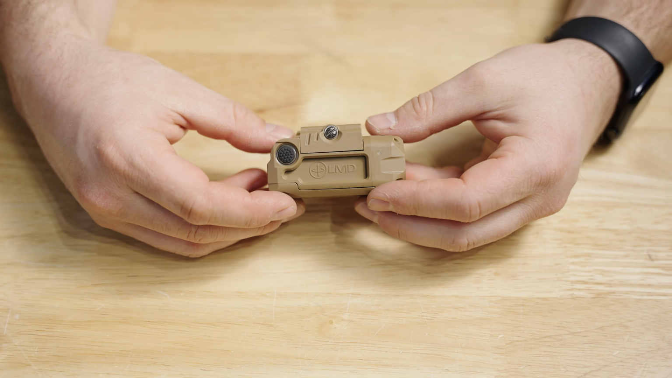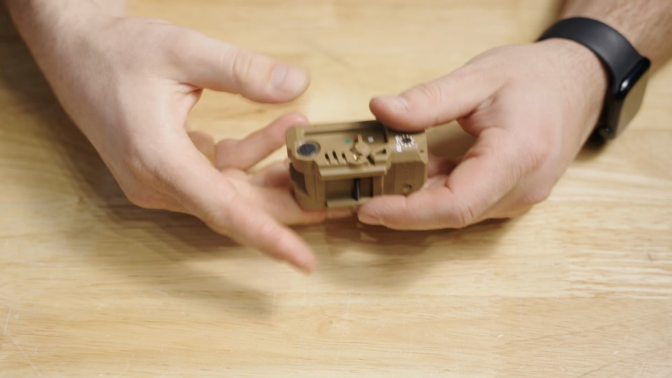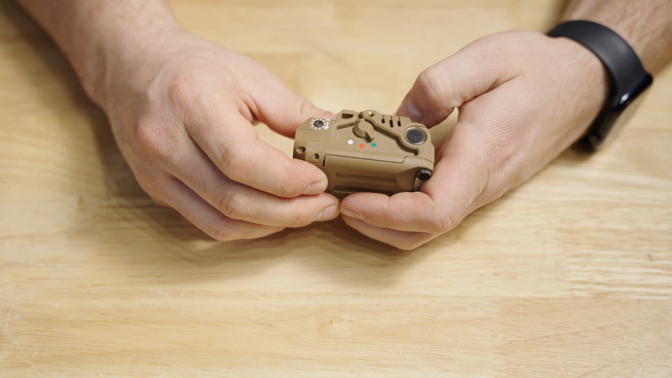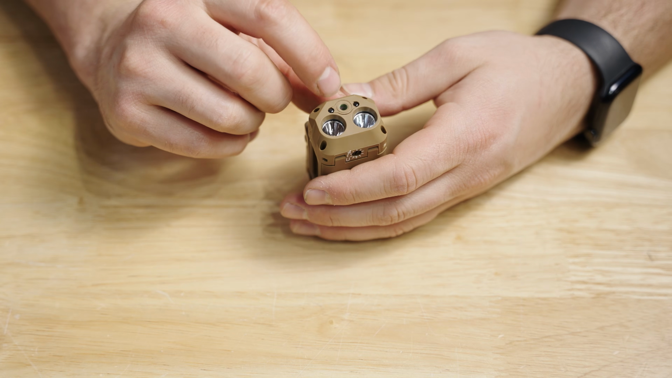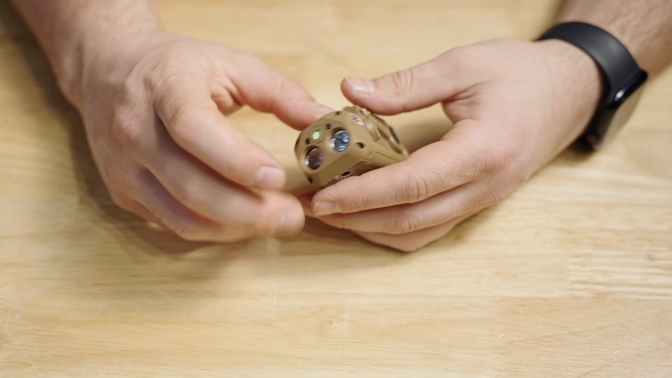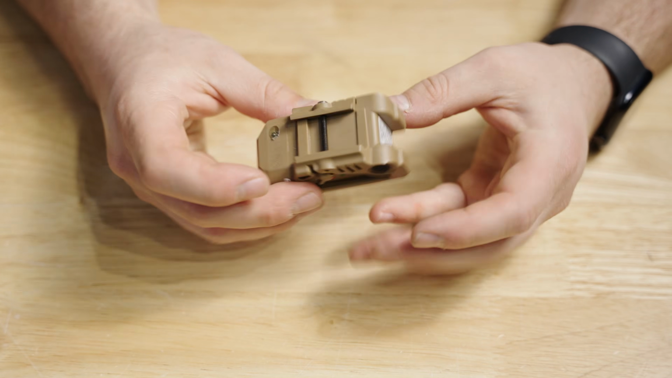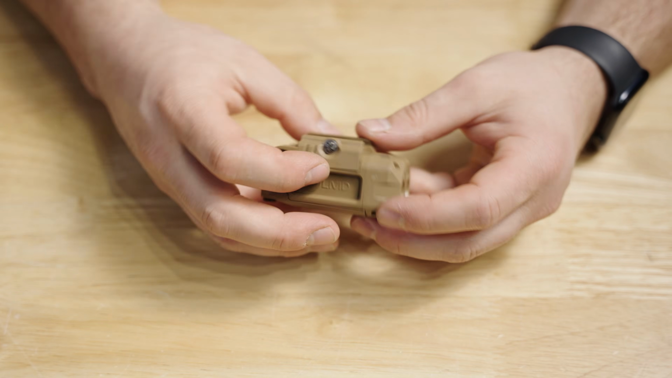The LMD pistol enhancer is a pretty nice little unit. You have actuation on the left or right hand side. If you press and hold, it's momentary. A single tap keeps it on. Very simple. The green selector puts it on IR. Now it only has an IR laser. So when it's in that mode, you're always gonna have the laser on with the IR illumination. The white is going to be white only. So very small, compact unit, and actually has a decent amount of output for its size.